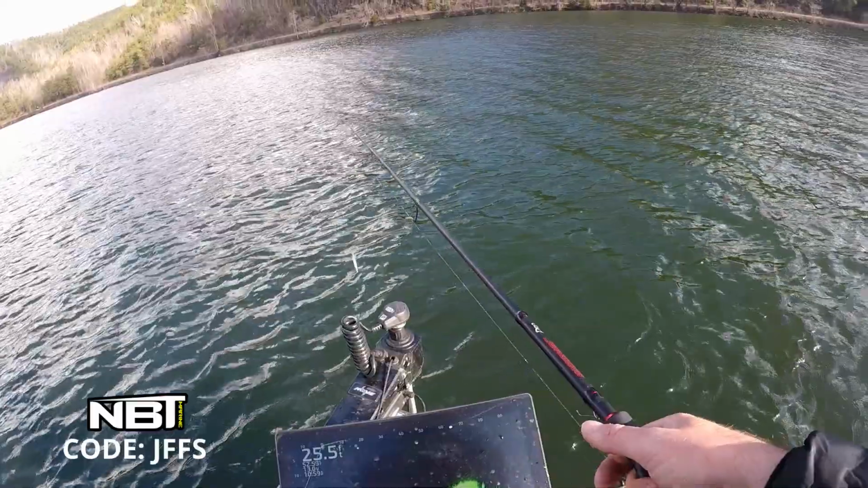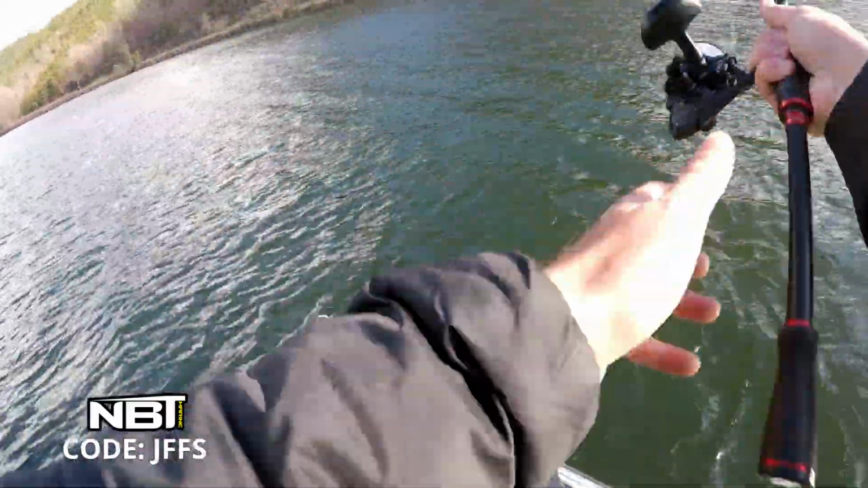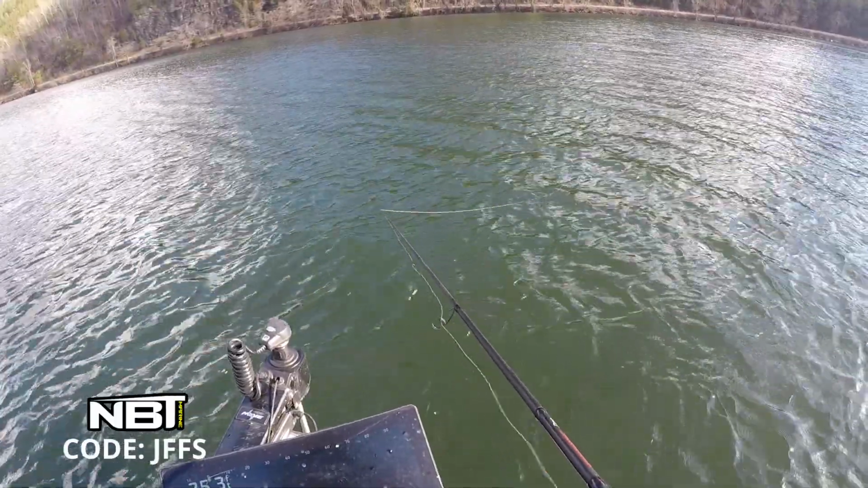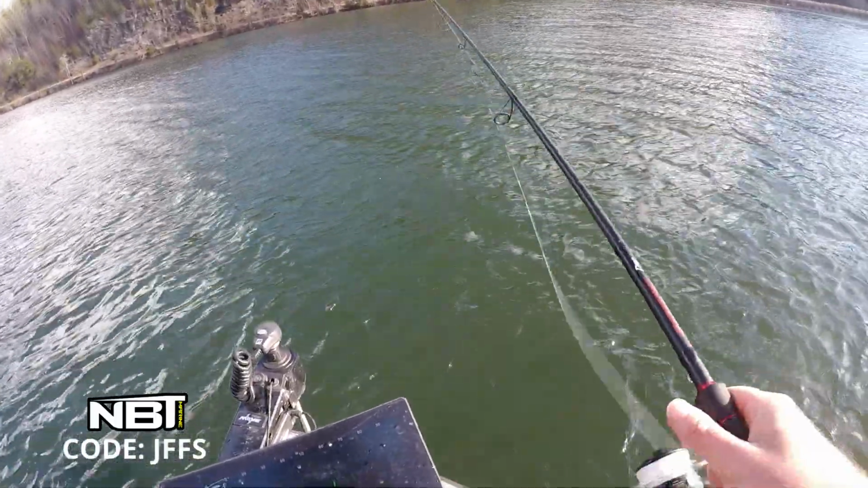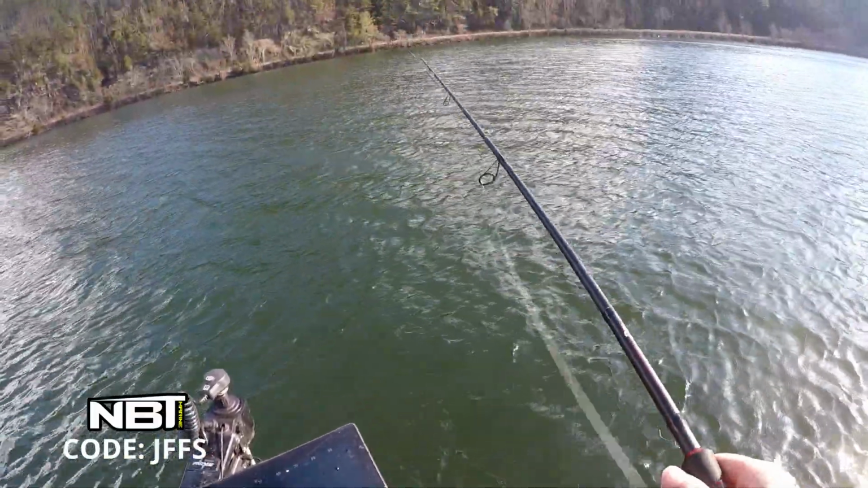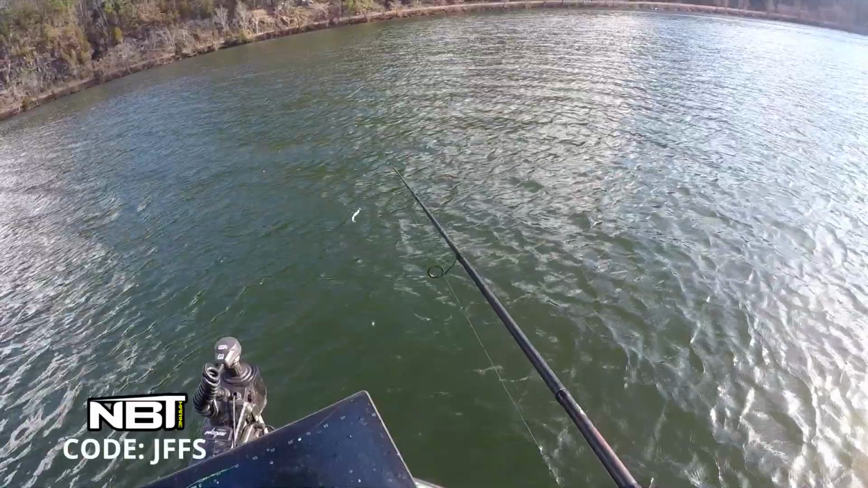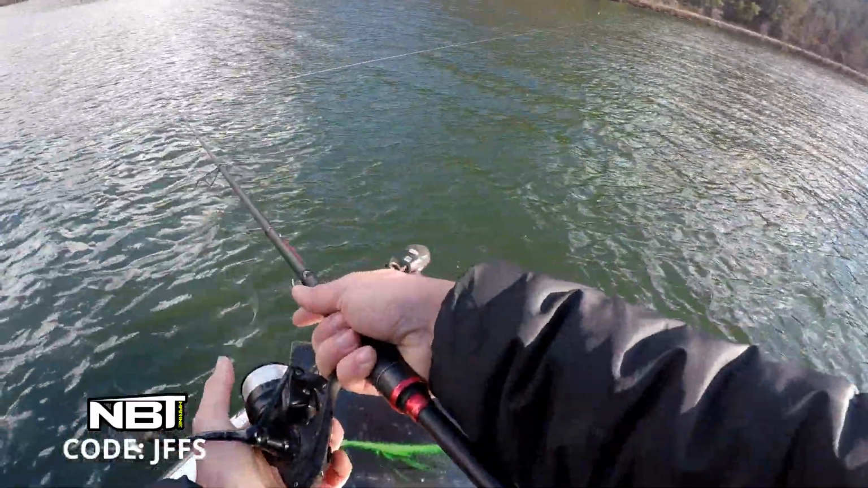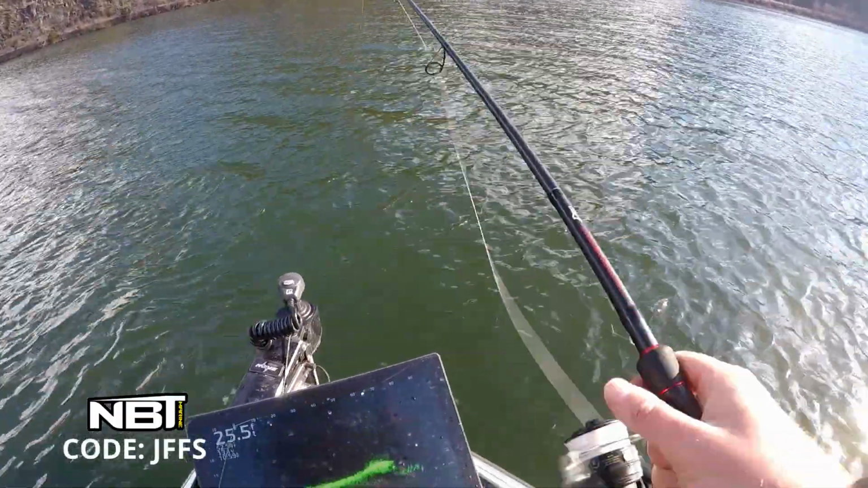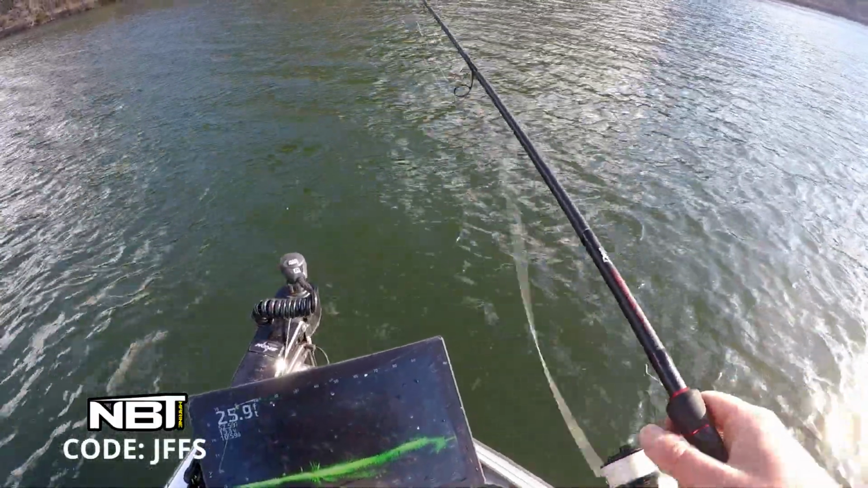Here's one right here at 70 on the back side of that rock. Made a pretty garbage cast. I'm bad drifting to the right, about pulling it to the left. I'm kind of drifting away.